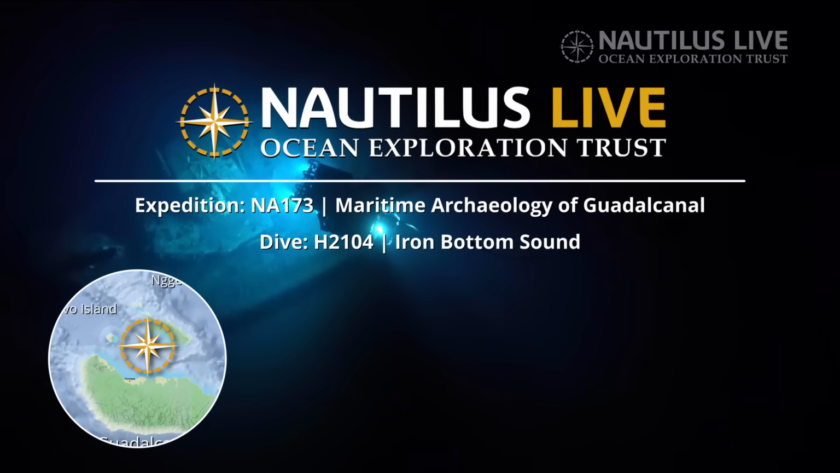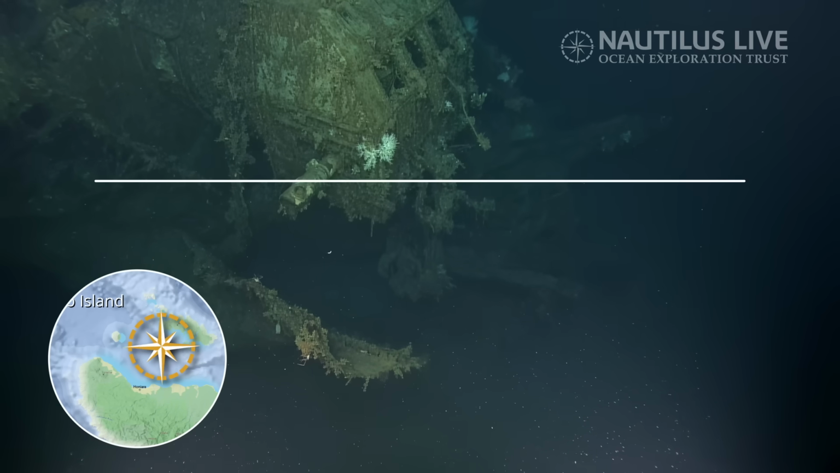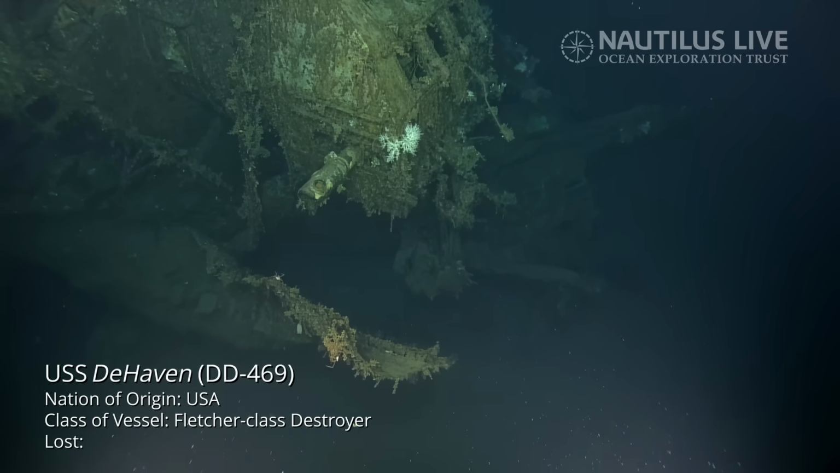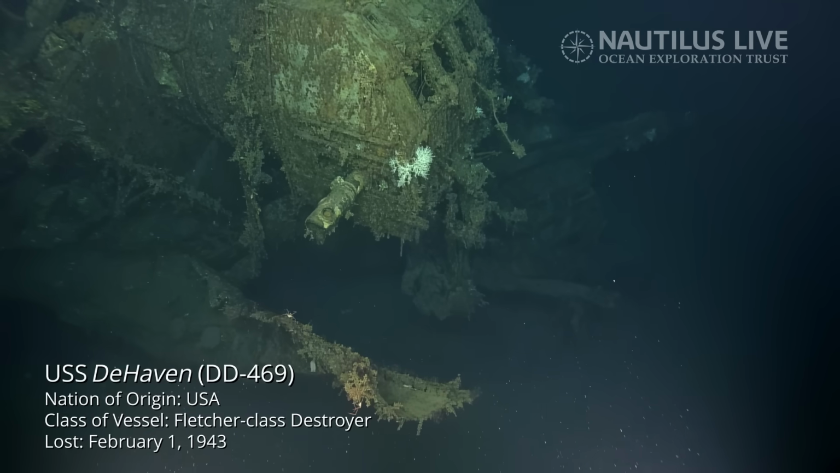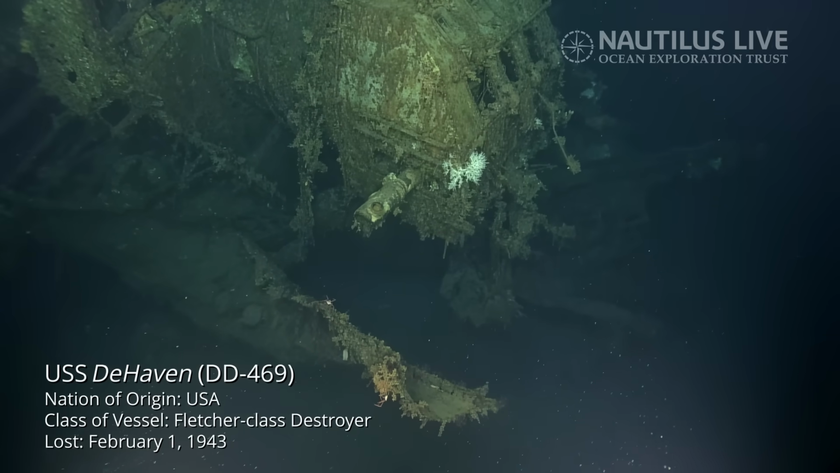We're currently diving on the USS DeHaven, which is a Fletcher-class destroyer. All right, looks like we're completing the starboard pass of the ship. So we'll start swinging around here shortly and then proceed with the port side. The bow of this wreck is missing. A little bit forward of the bridge, that whole section is gone.